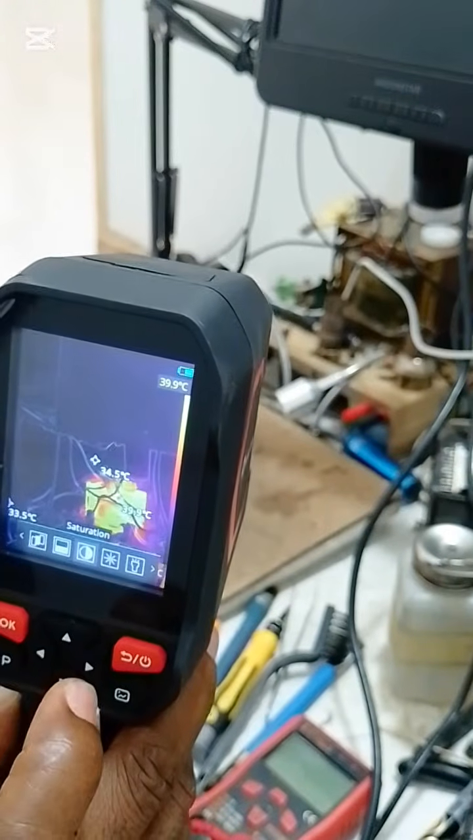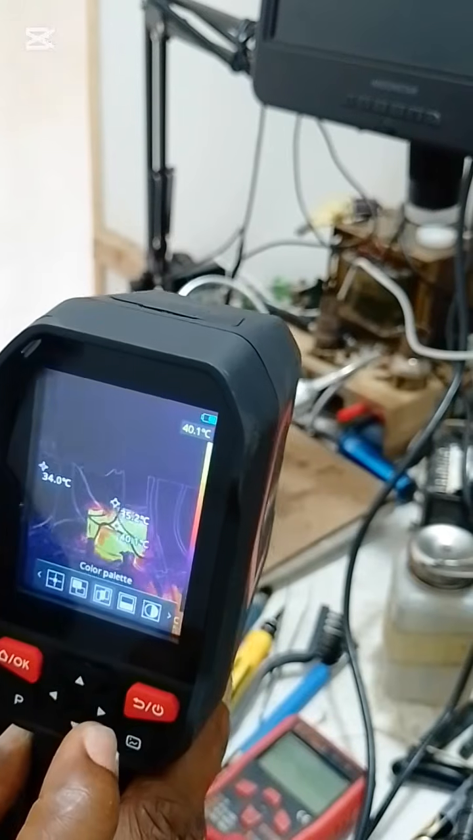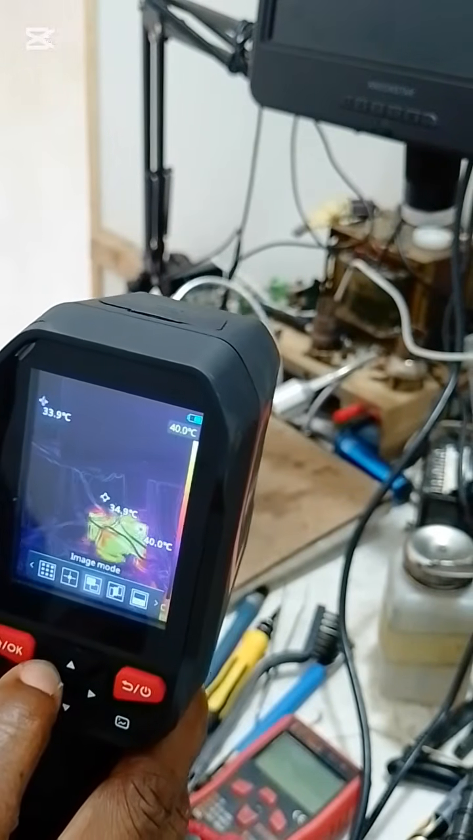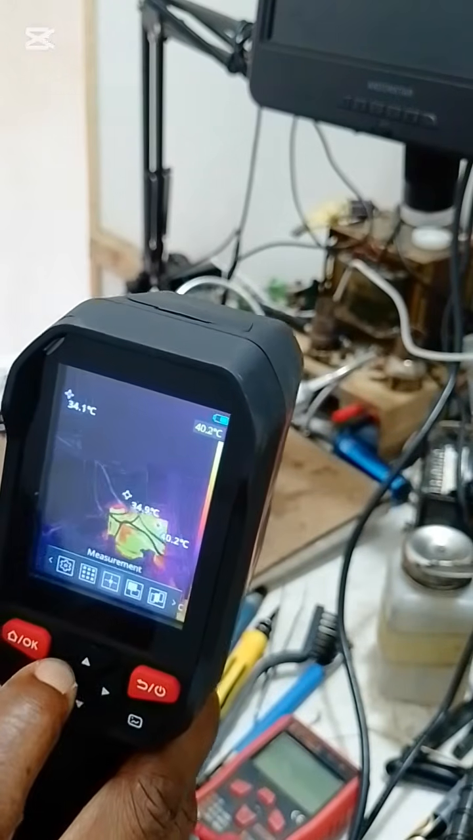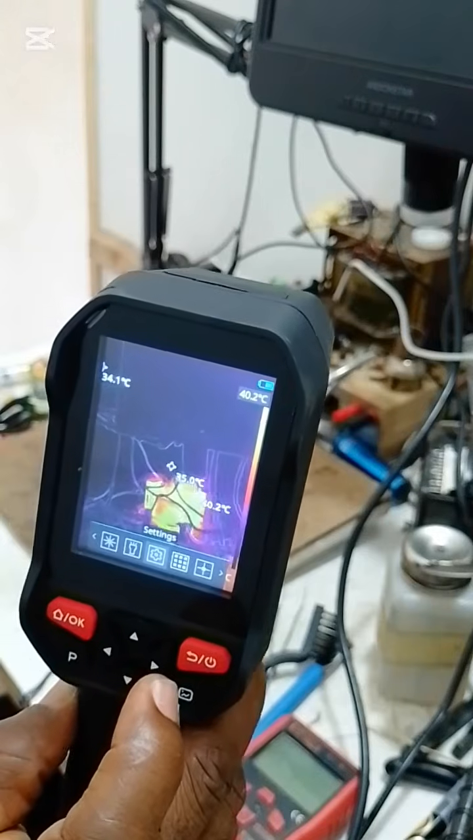Then we have the saturation. We have the thermal AGC. We have the color palette. We have the image mode. Then we have the measurement. These are all we have. Let's start with the settings.